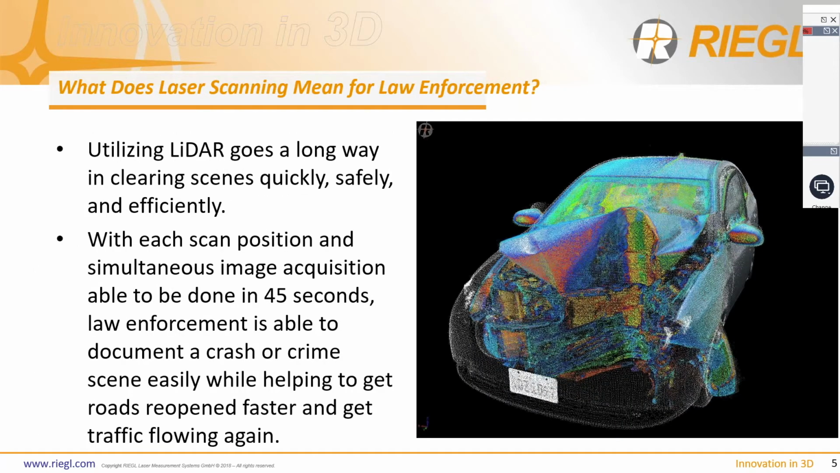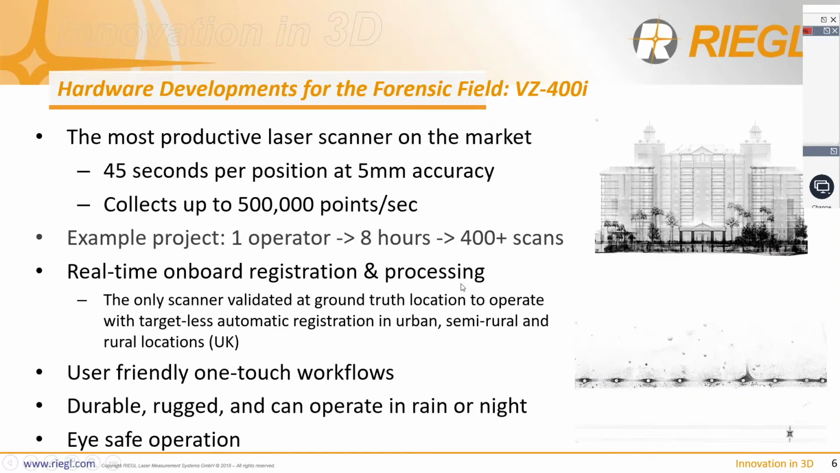Nice little example on the right hand side of a vehicle crashed into a telegraph pole. We've got the crushed vehicle with a colour depth map applied to show where the crush pattern occurs, together with a scanned example of an exemplar vehicle which is overlaid onto it to illustrate the amount of damage. Each scan position we're recording can be completed within 45 seconds, and that includes the imagery, the RGB data to apply the colour information. And this allows us to document the crash or crime scene very quickly and easily, thus helping to get roads reopened faster and to get traffic flowing again.